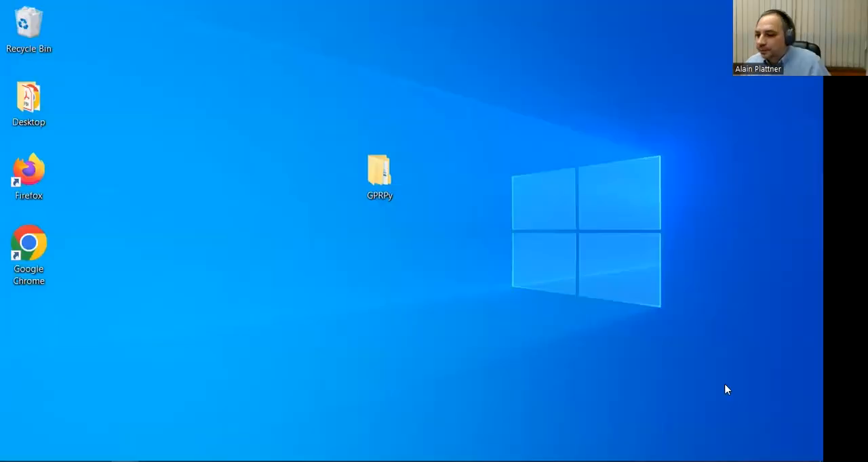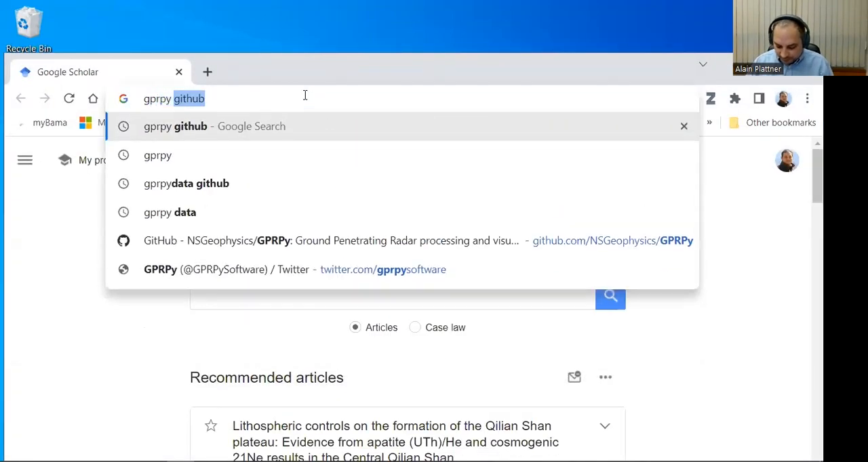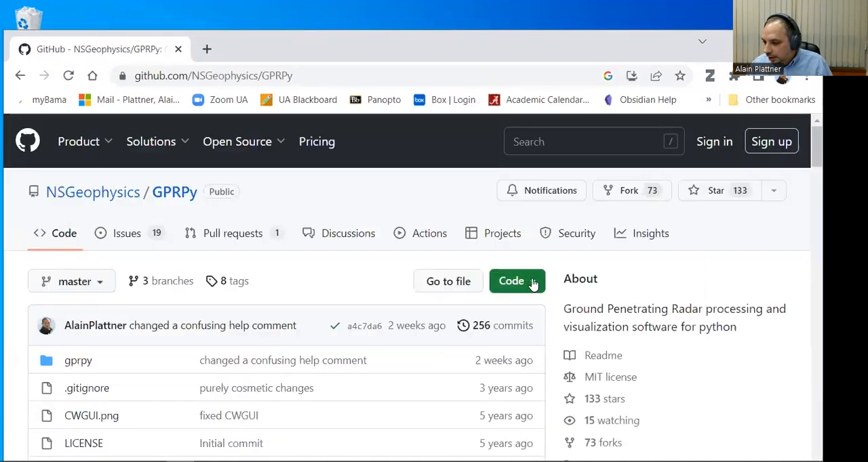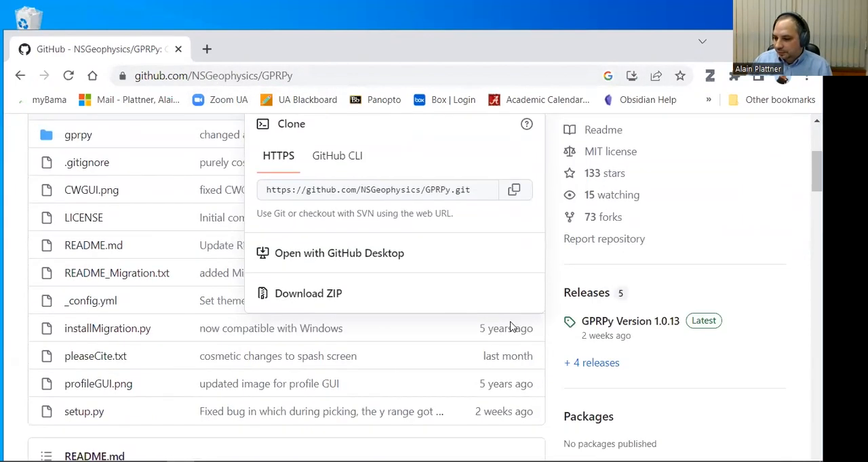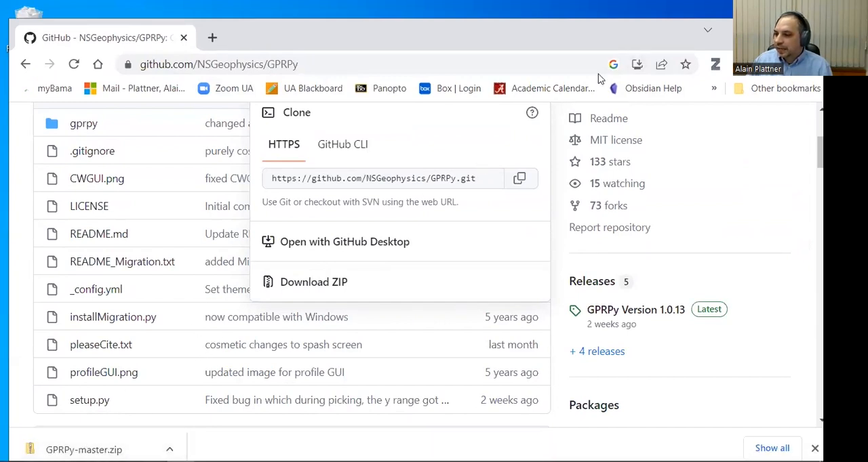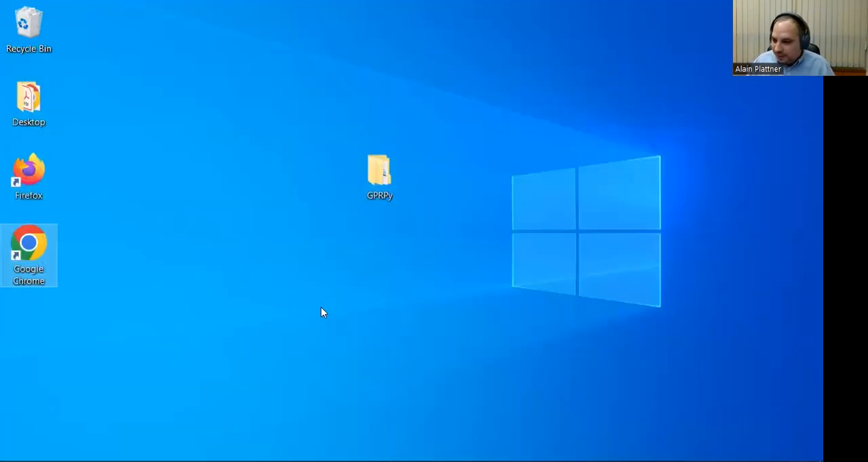Okay, so what I'm hoping most of you did is that you downloaded GPRPy already from the website. I can quickly show you how to do that. I just Googled GPRPy GitHub, and this here is the website, github.com, Near Surface Geophysics/GPRPy. Then you click on Code, and scroll down to Download ZIP. It should download a file called GPRPy-master. If you obtained it via Git, then it will just be called GPRPy without the -master.